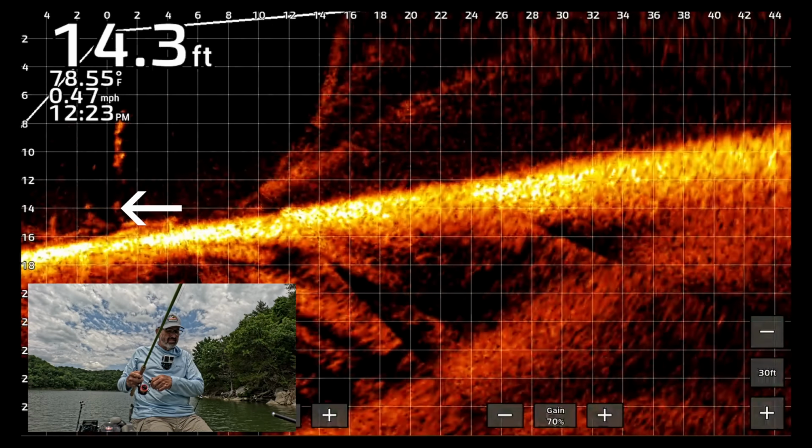On this cast, I'm going to try a more vertical presentation and then make a sudden horizontal change to the bait's motion to see if it will trigger a strike.